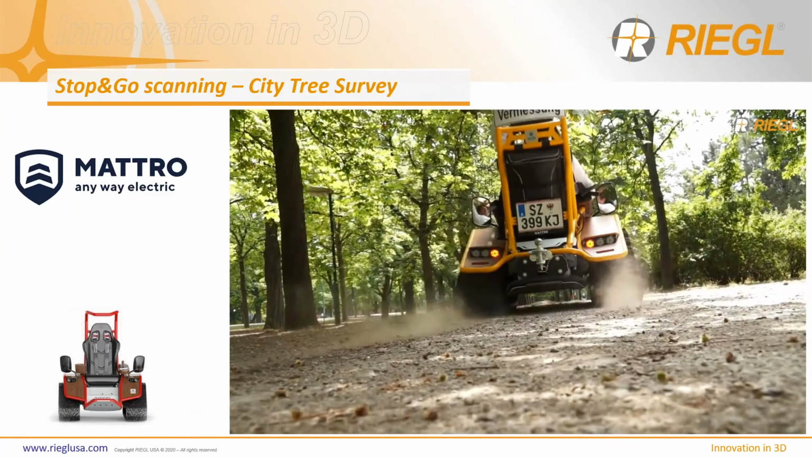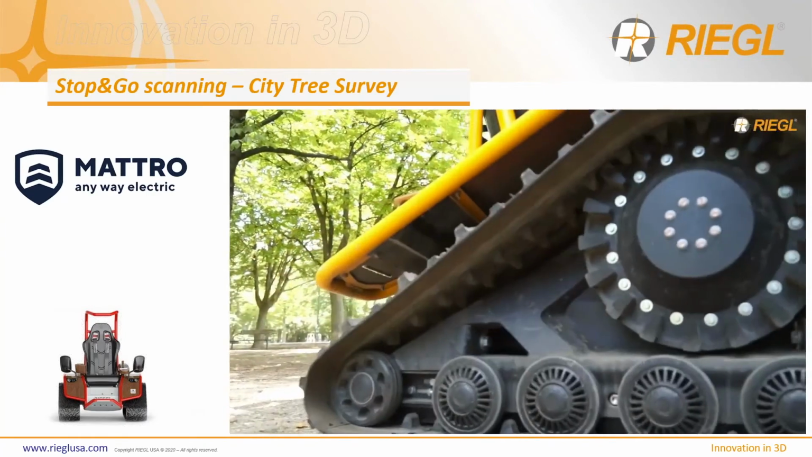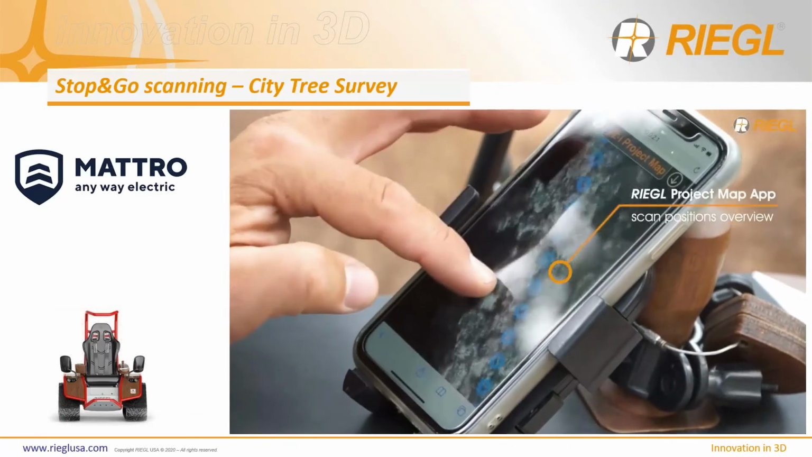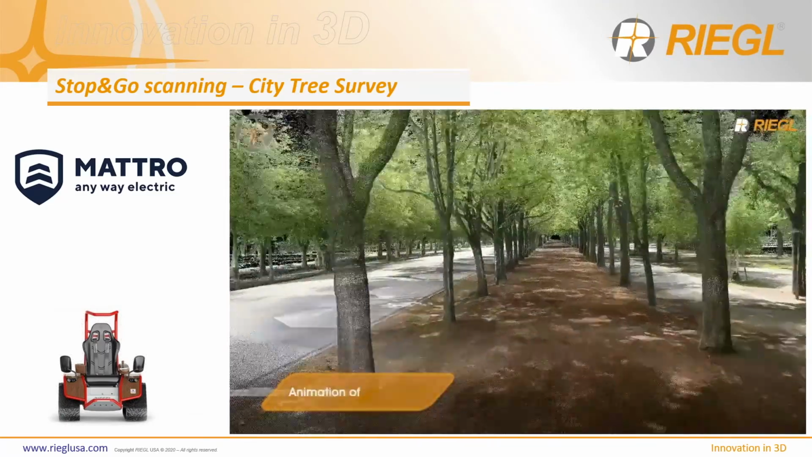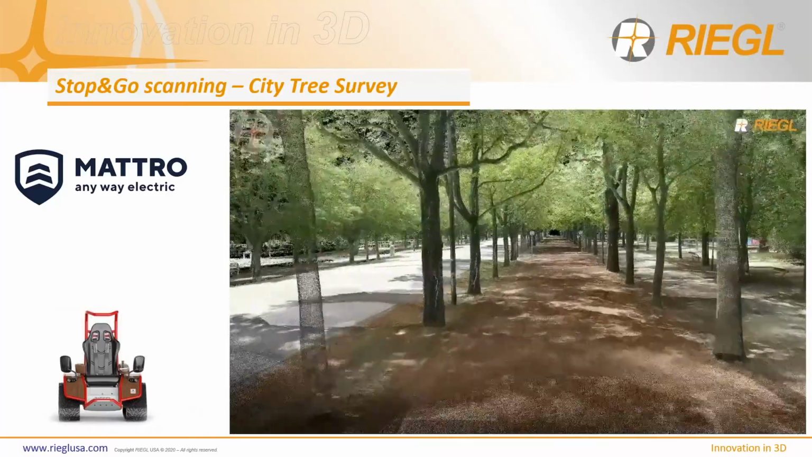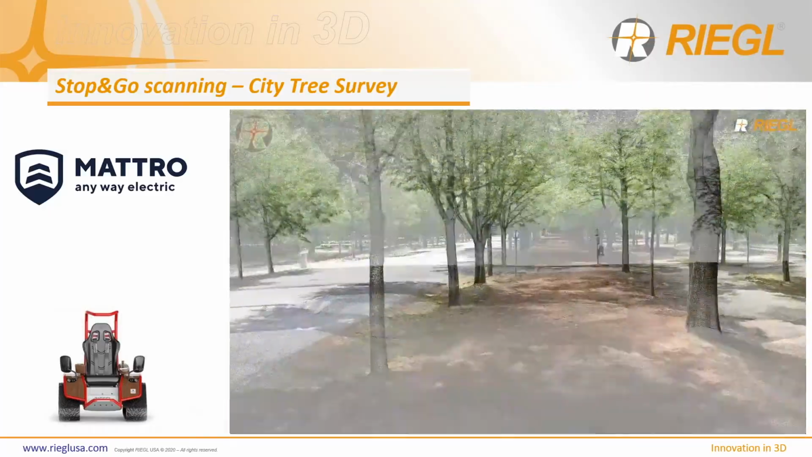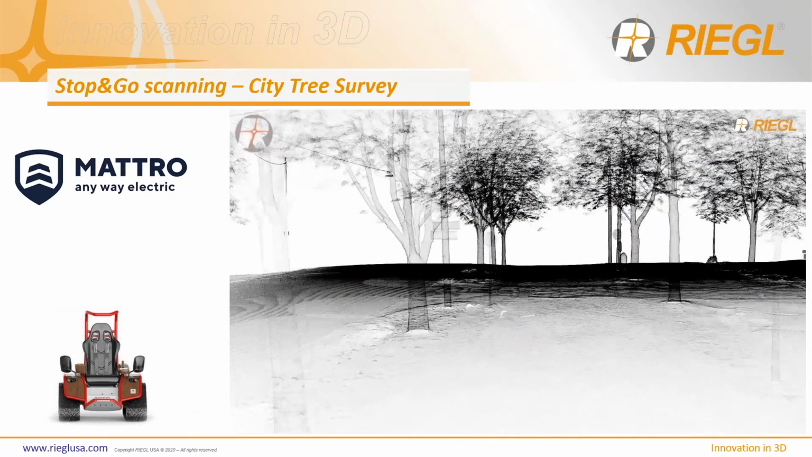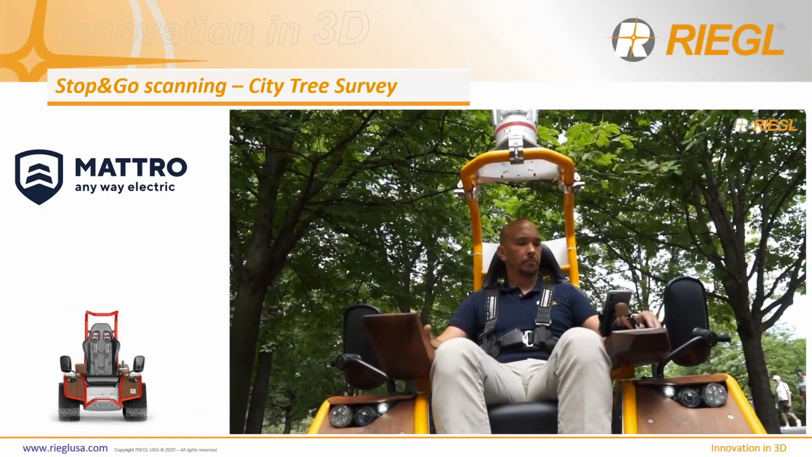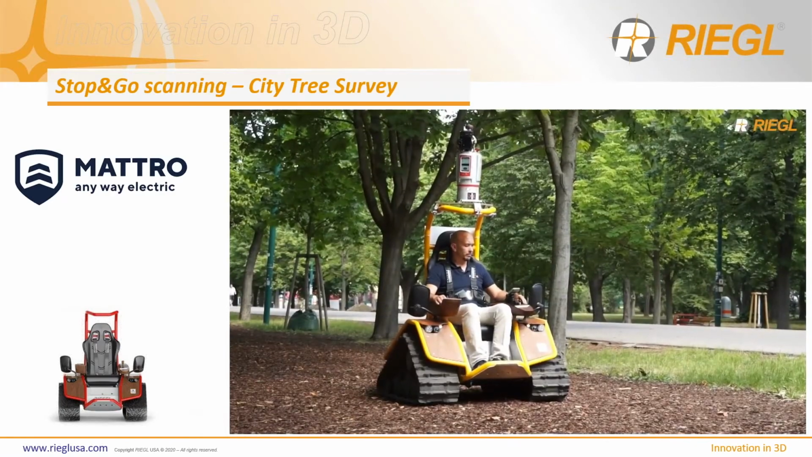Here you see a fine example of a company called Matrio, which is a European company that makes these manned vehicles. And this vehicle is unique. It's 100% electric. It's approved to be on the road. And this application that you see here is collecting trees in an urban and city environment, right? So it's not intrusive. It doesn't take up a lot of space. It doesn't take up a lot of room. It's a one-man operation, and the whole thing is completely automated, right?